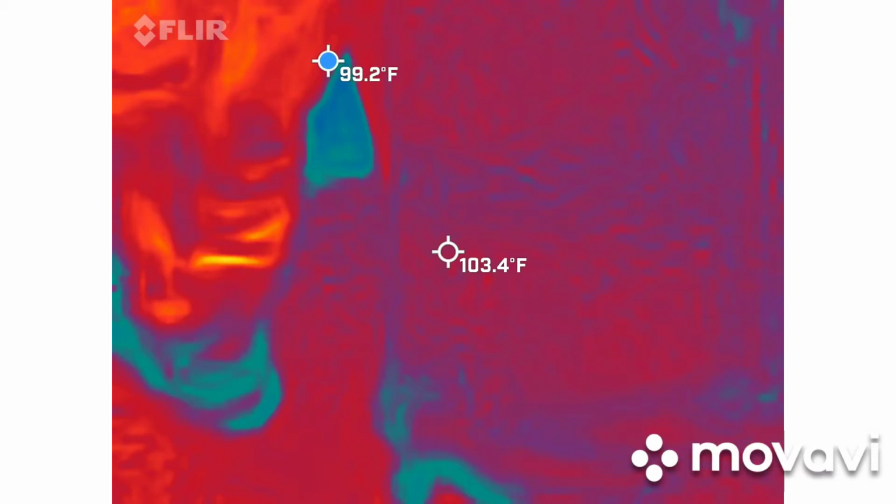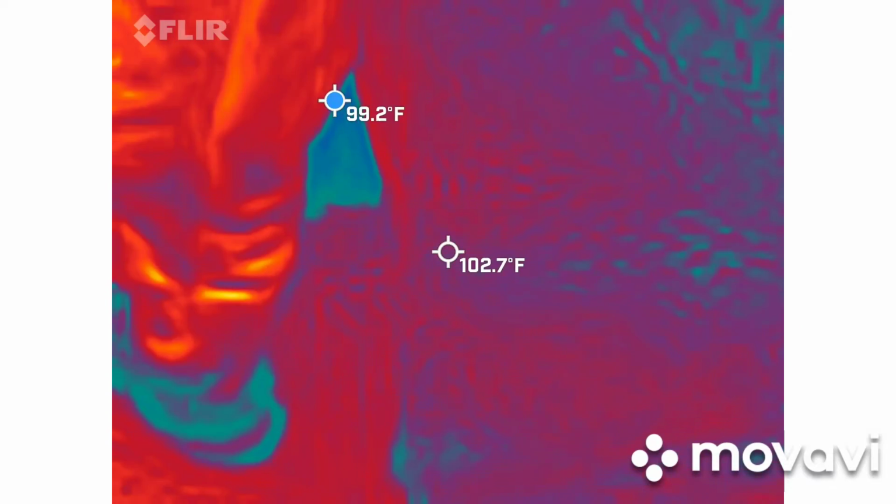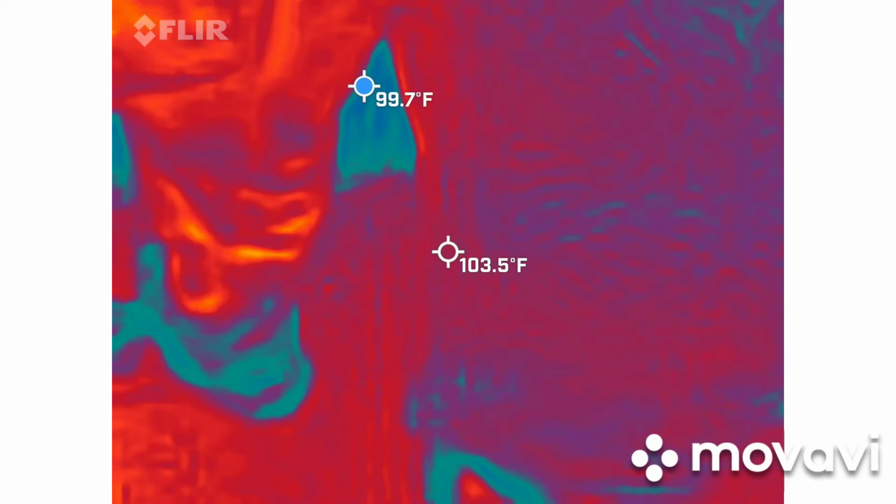So, lasers stay on the ground, and lasers can set off car alarms. Oh. Just putting that out there. Which means that gives you the camera.